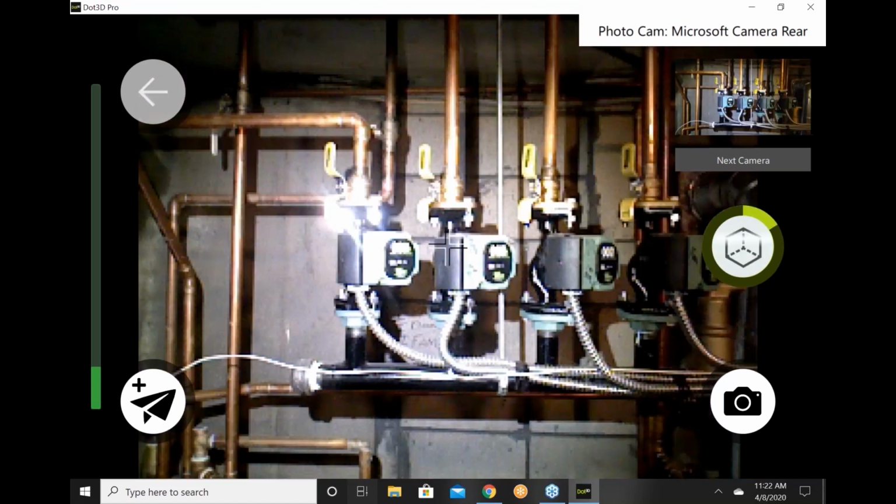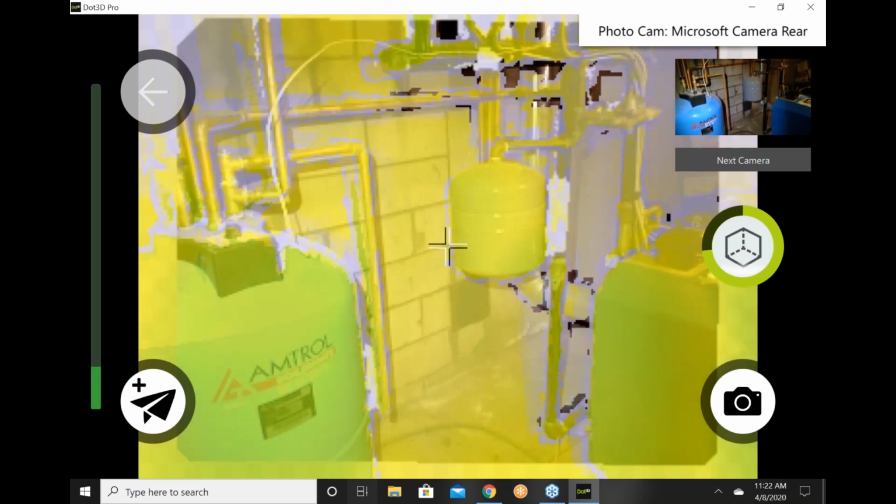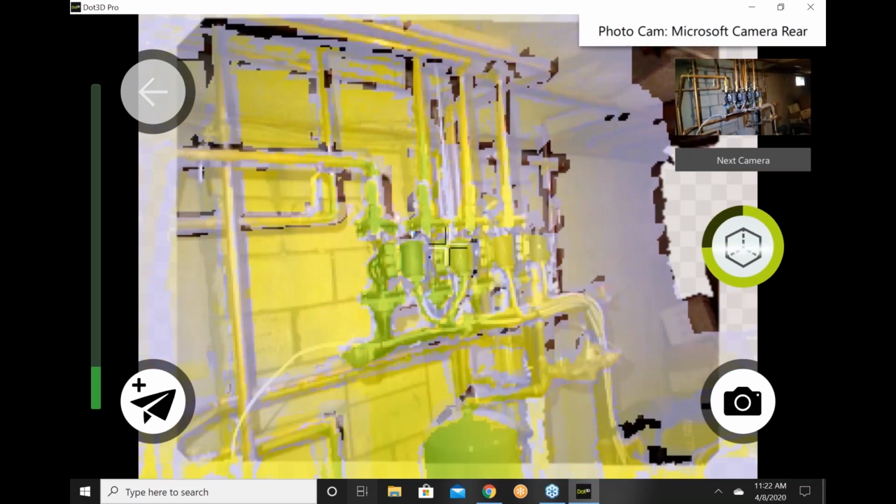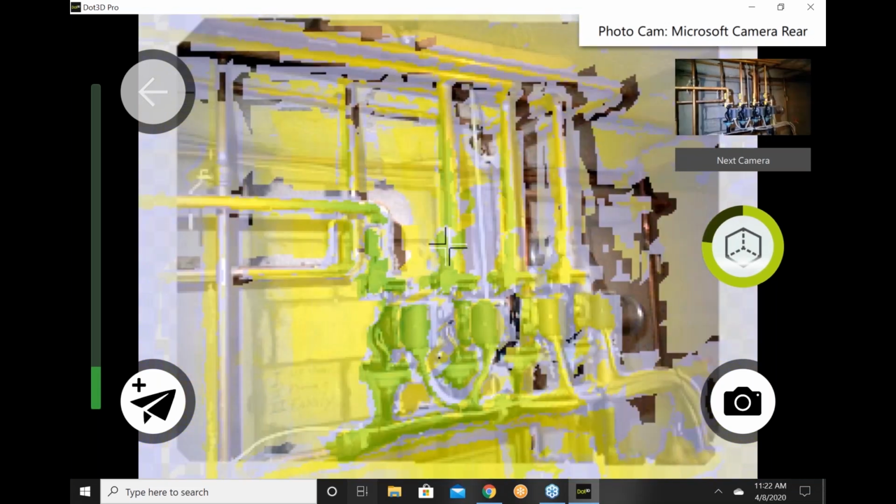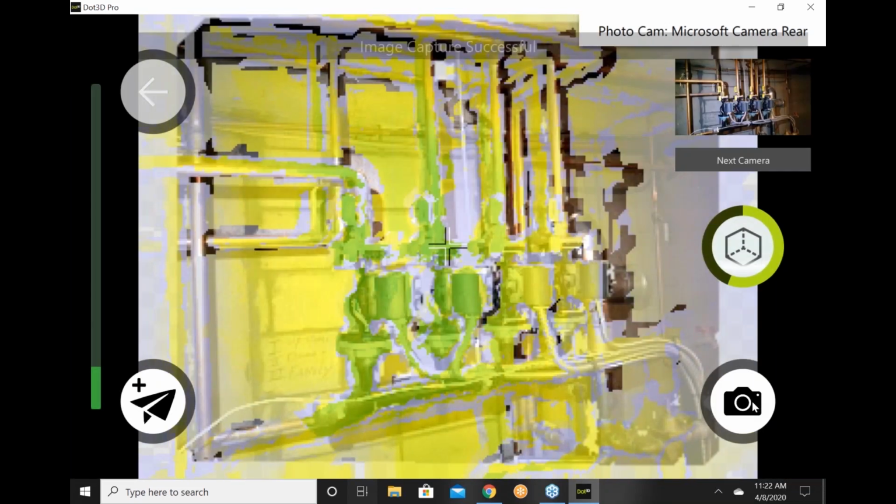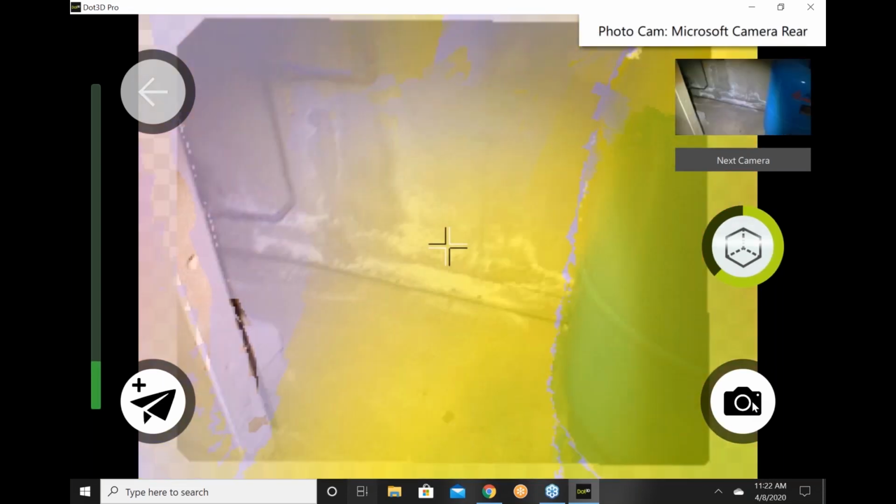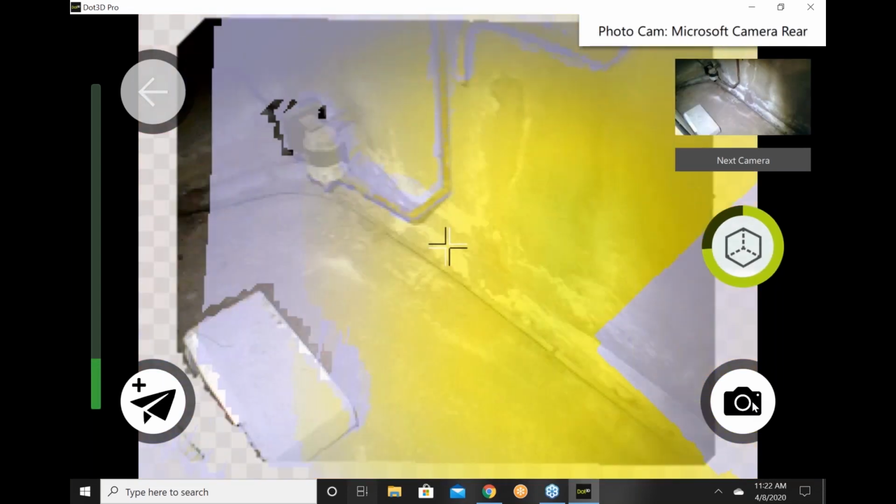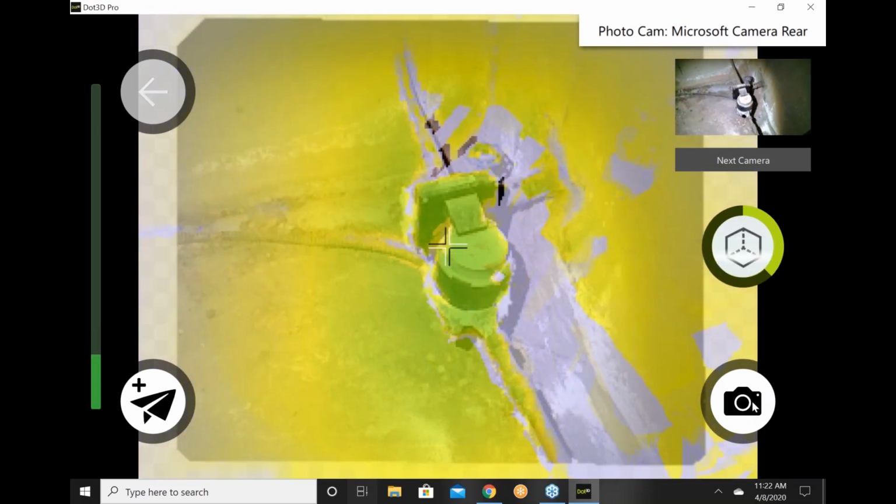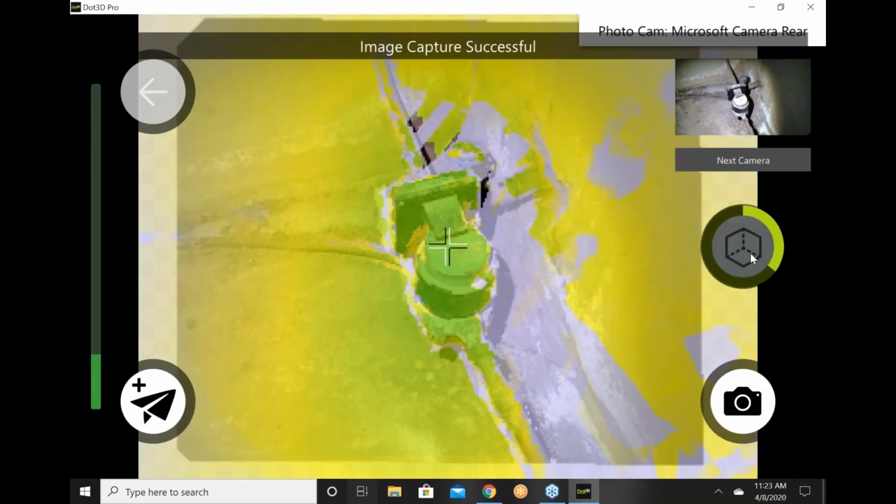I'll take another, oh. There, it got lost momentarily. I took it back to an area where I was previously, and the camera relocalized, recovered its tracking. And I'll take a photo here. Those are the valves. And I'm going to go back into a very dark, poorly lit, dusty corner of the basement. And there's the water valve. I'll take a photo there. And we're going to stop the scan here.